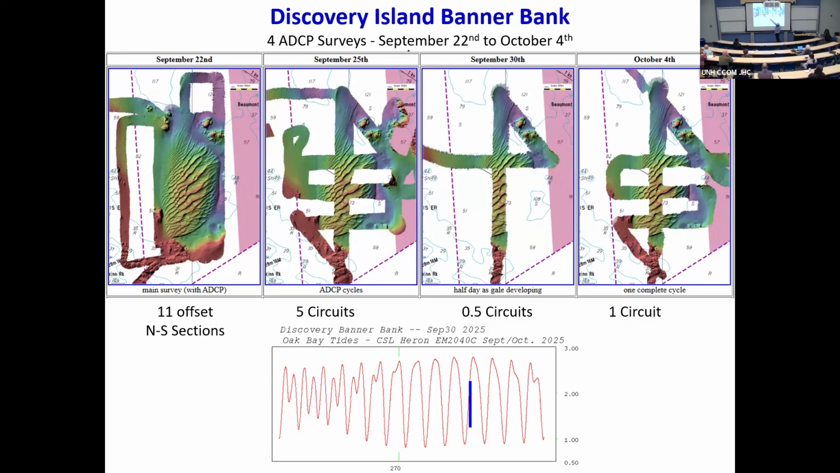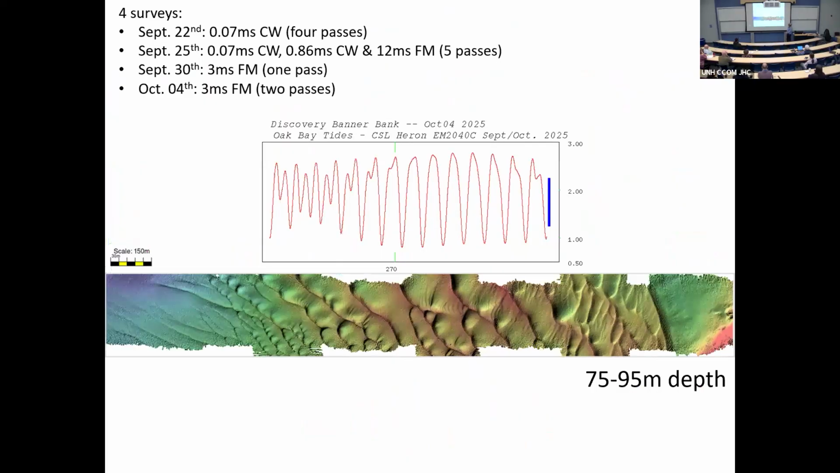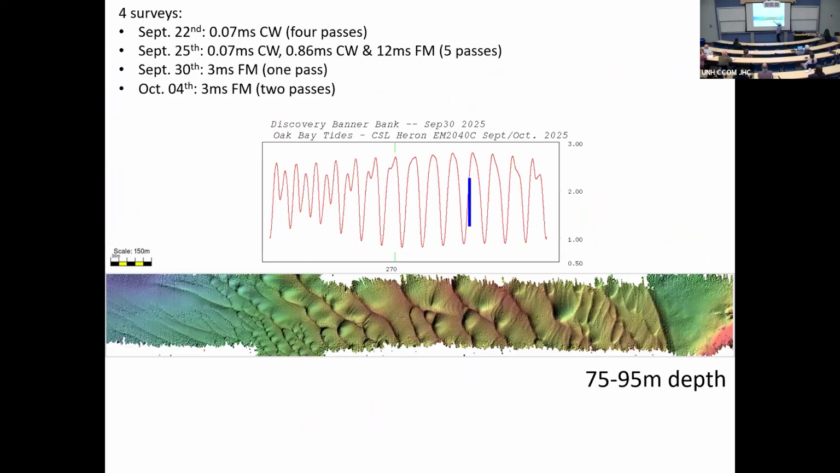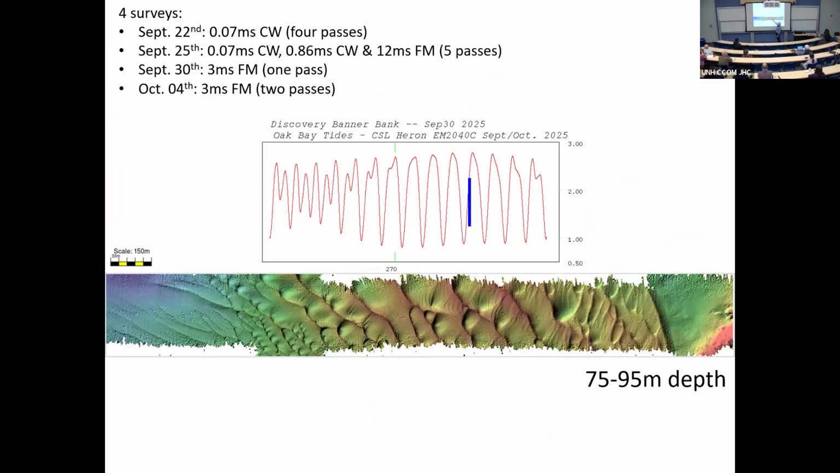And that's about 95 to 75 meters over the top of the crest of that banner bank. So I just want to show you some of the depth changes. So that's the dune field, and I'm just going to pick out that corridor because we always ran that every time. So we're looking at the 4 surveys, and you'll notice sometimes it's really high res, sometimes it's not.